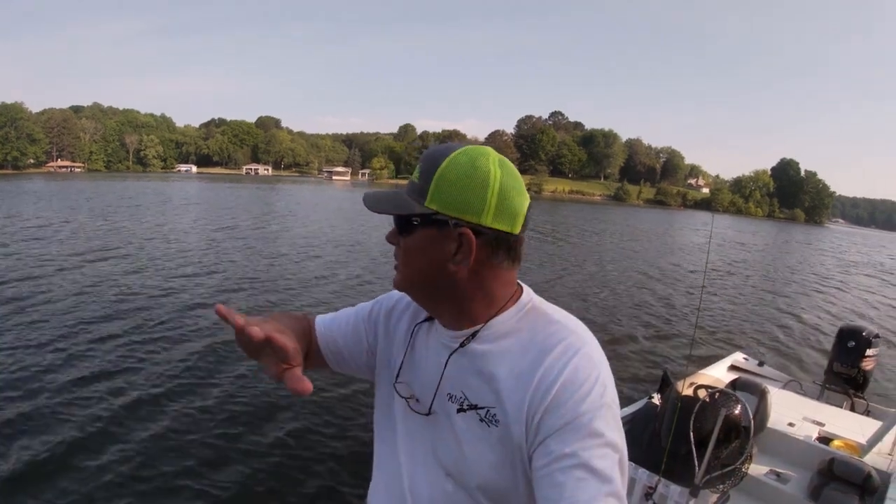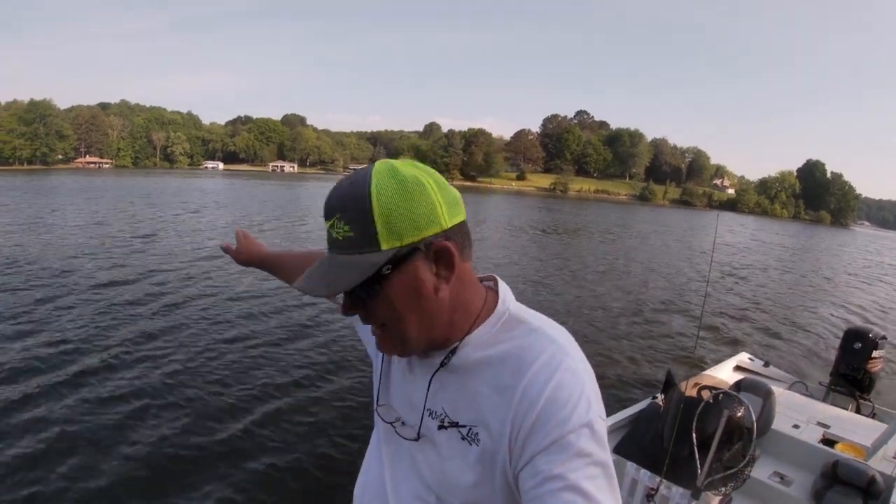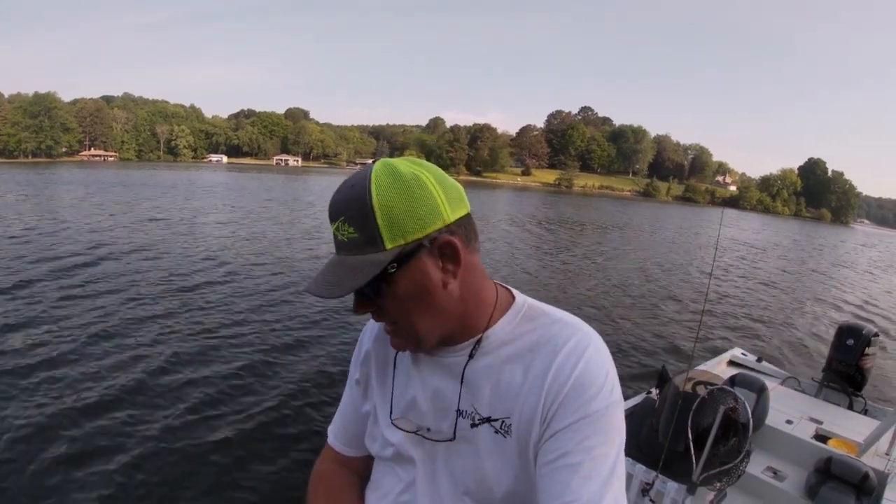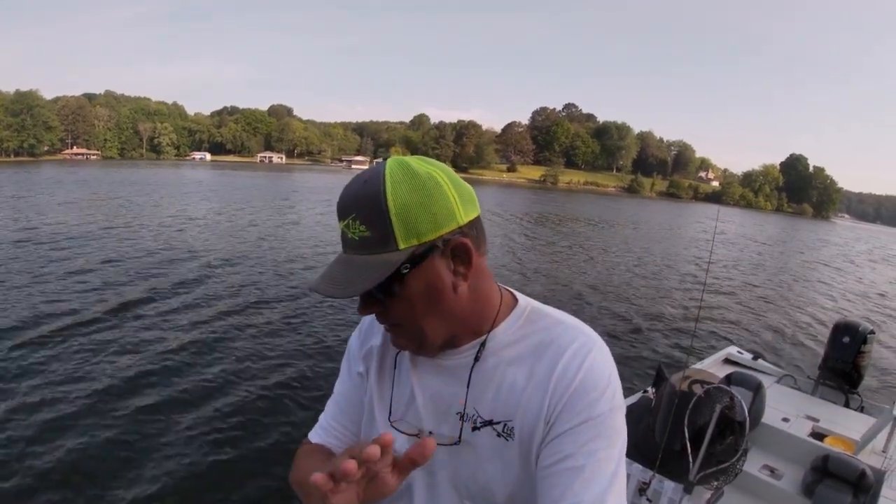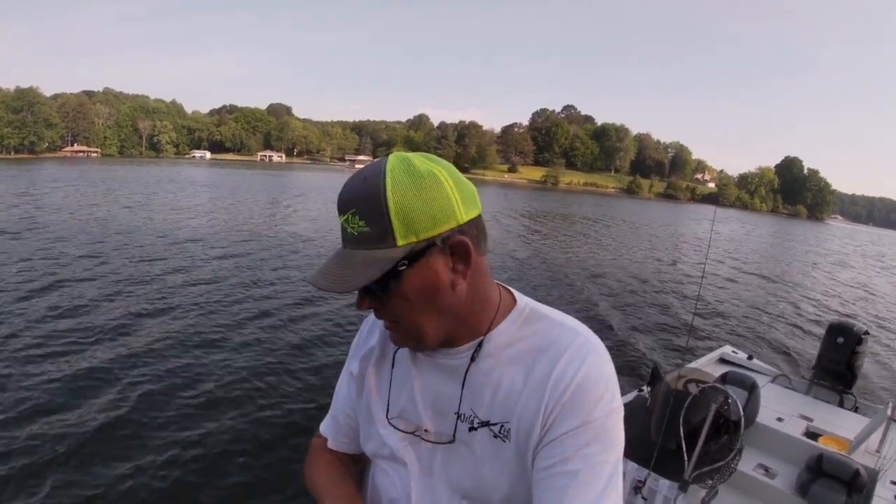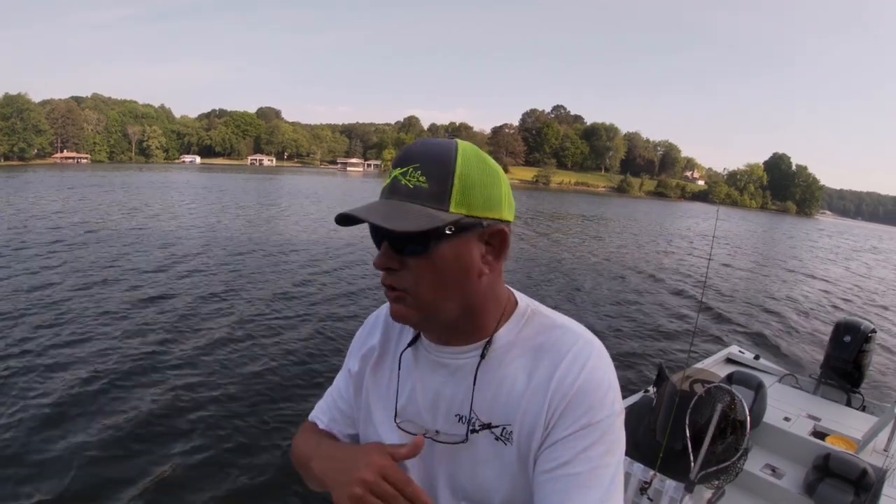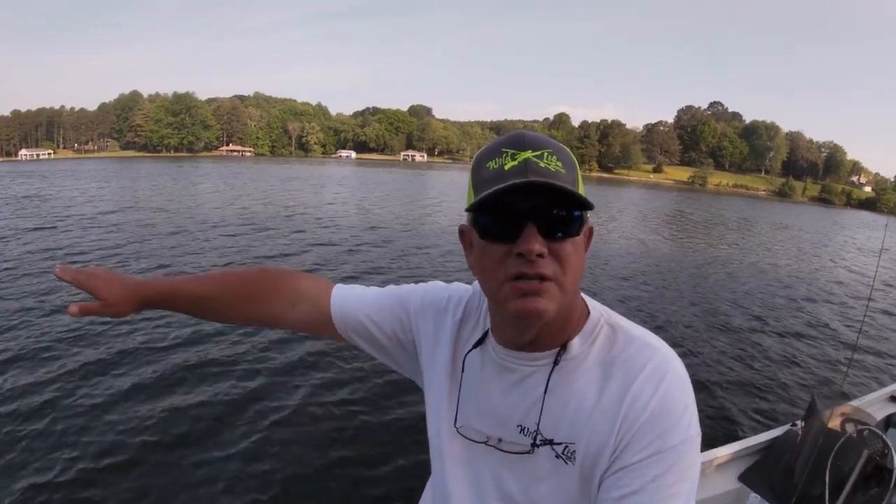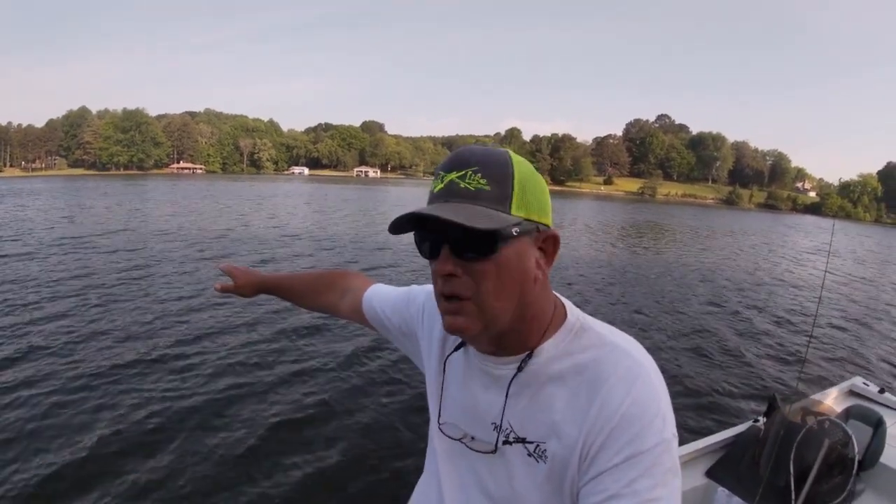And you noticed out behind me how flat that is out there, and you notice we just came in some shade, and I'm looking with my live scope just scanning, and automatically when we hit this shade spot, I start marking a lot of shad and a lot of crappie in this shaded spot. And you can see this shaded spot runs out behind me probably 30 or 40 yards.